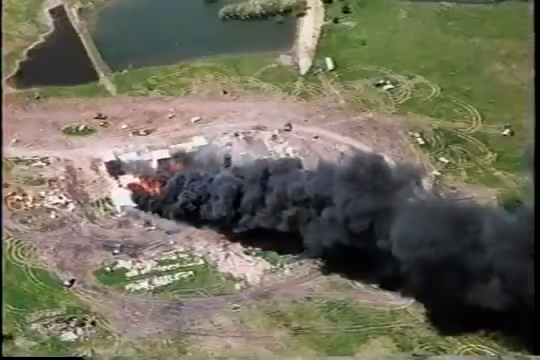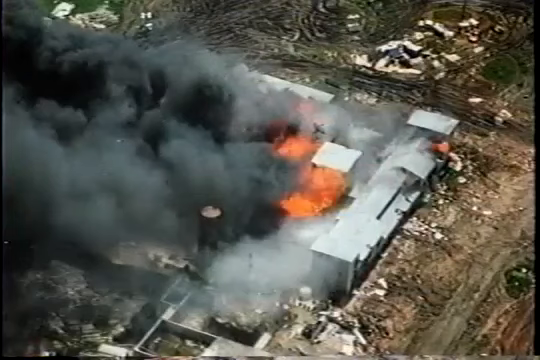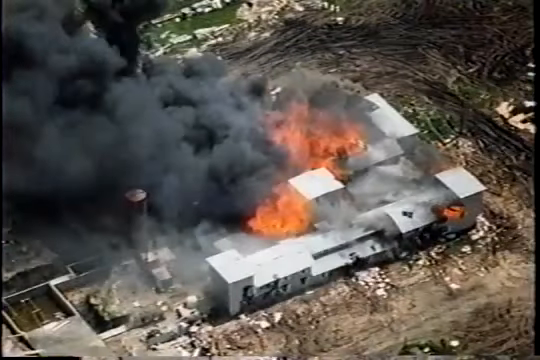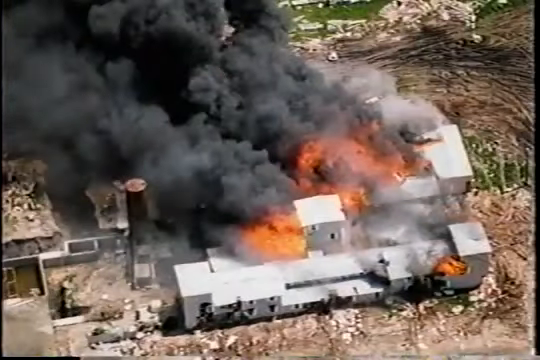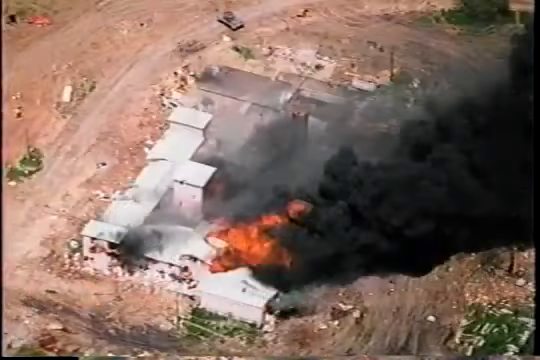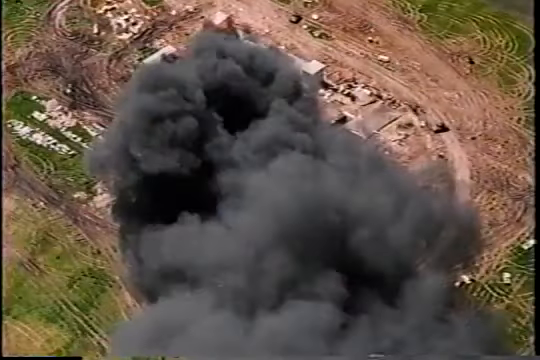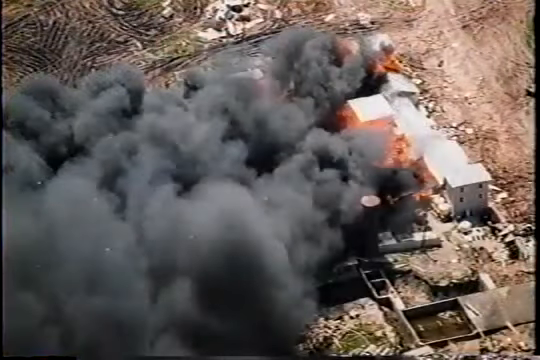Did the Davidians shoot and immolate themselves in an act of mass suicide, as the government claims? Or did agents of the federal government shoot automatic weapons into the back of the burning building, preventing escape and killing many Davidians? The question of gunfire is central to this controversy.